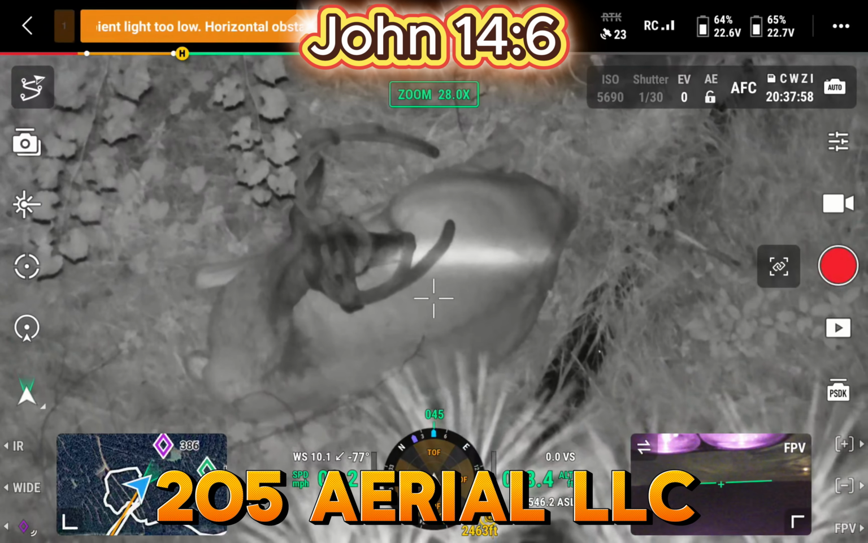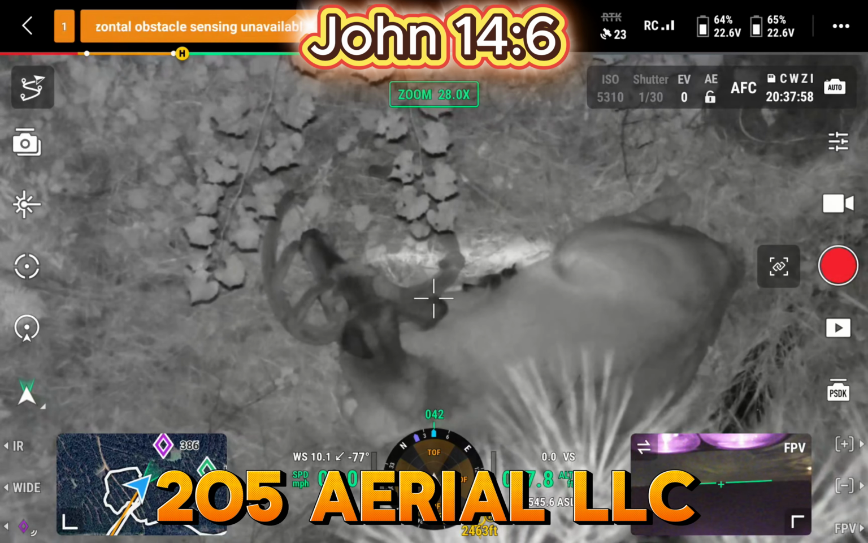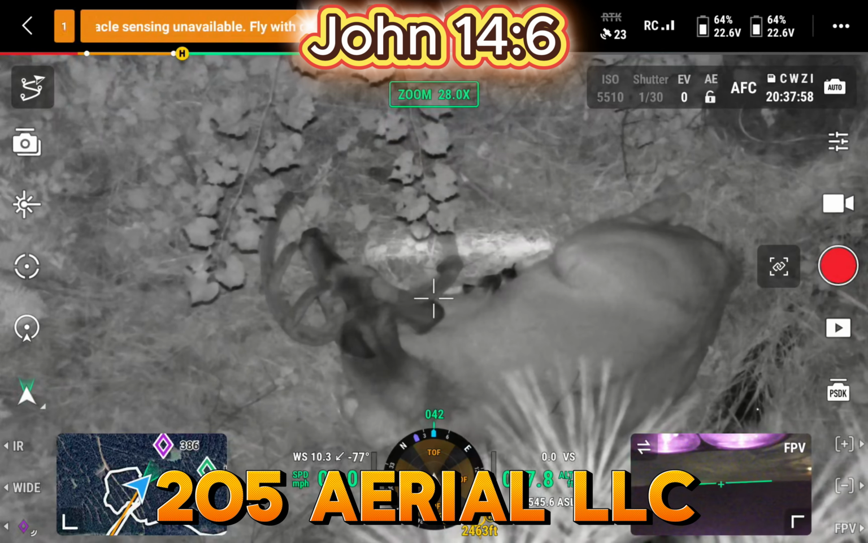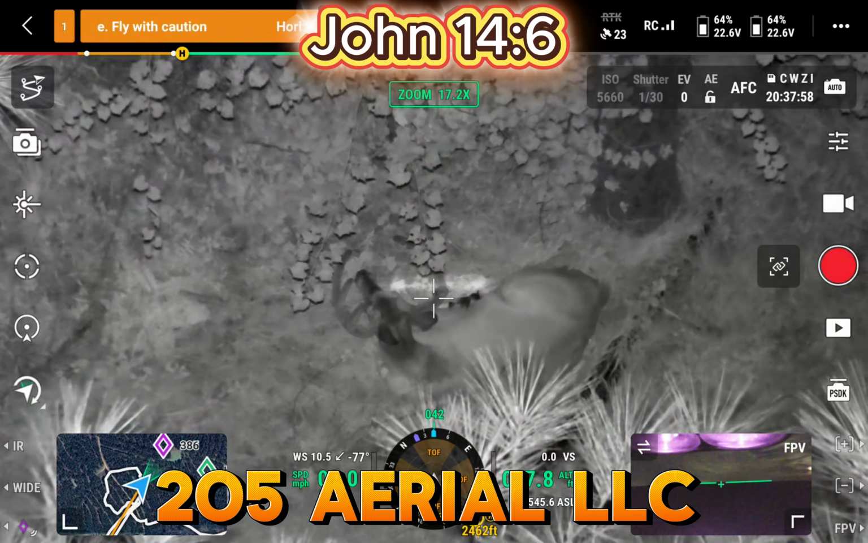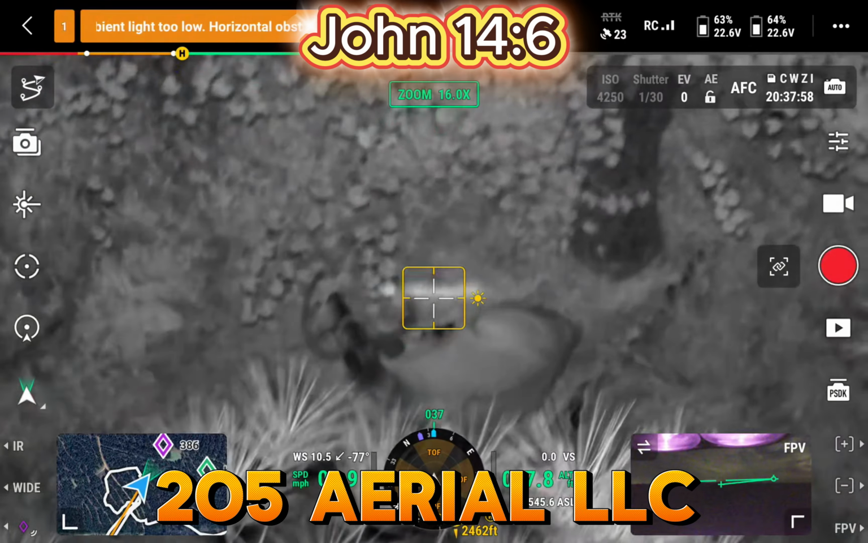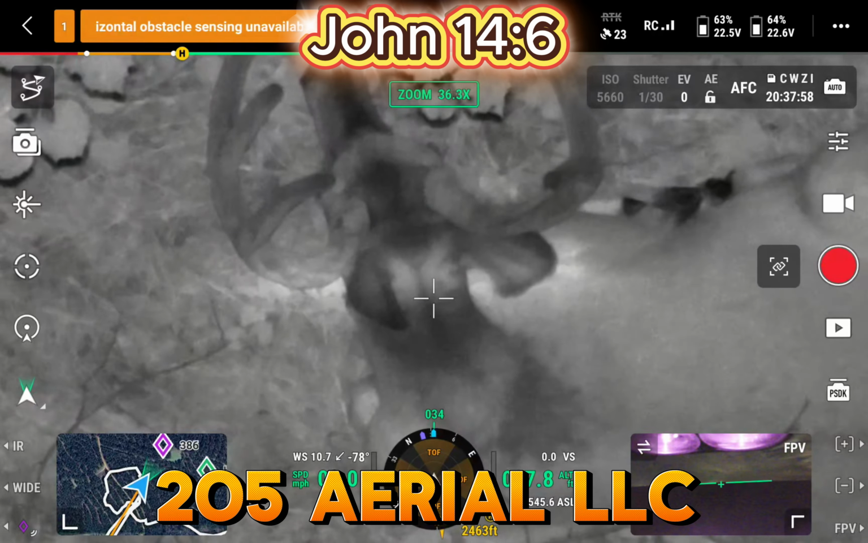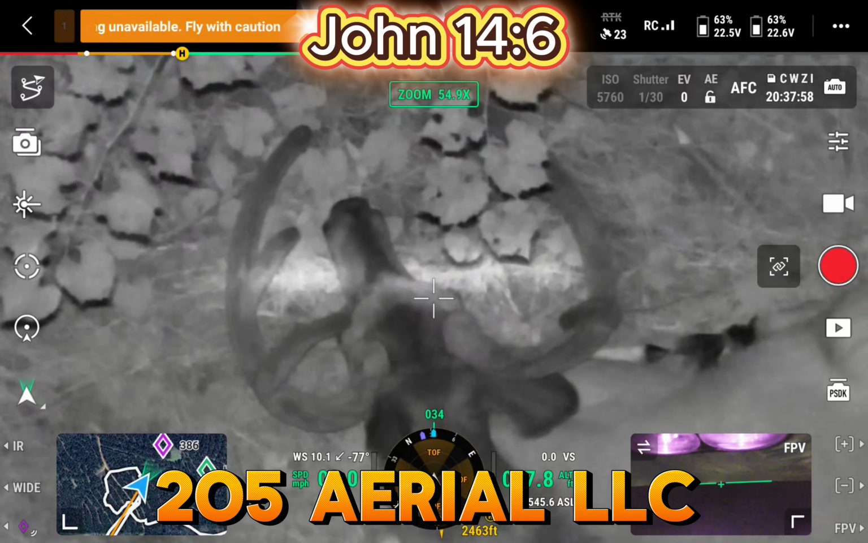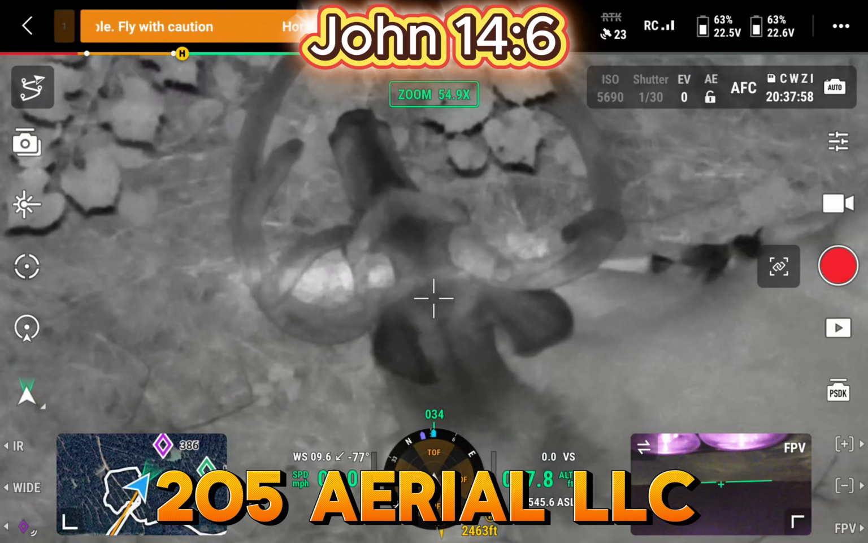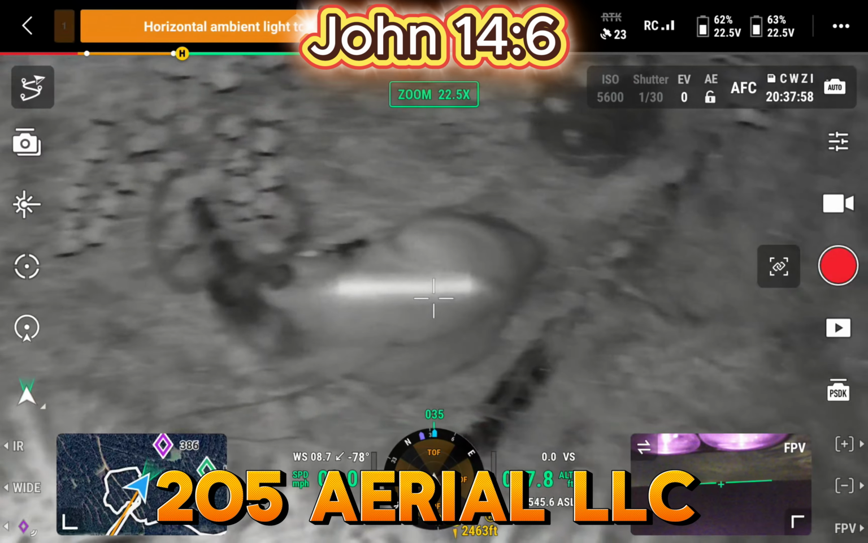All right, for the guys in our hunting club, this is next to Cahaba 19. It's actually just off the road that goes to 19. They're bedded close to it. I think both these bucks will be shooters.